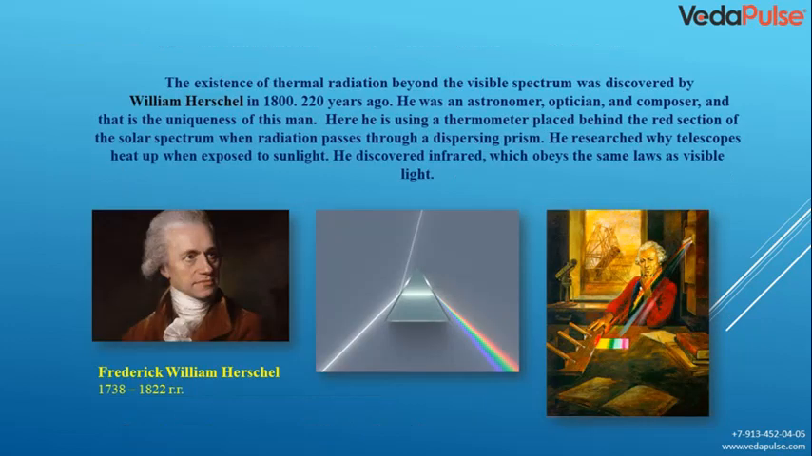The existence of thermal radiation beyond the visible spectrum was discovered by William Herschel in 1800, 220 years ago. The uniqueness of this man was that he was an astronomer, optician, and composer. Here is his portrait. And here, he is using a thermometer placed behind the red section of the solar spectrum, when radiation passes through a dispersing prism. He researched why telescopes heat up when exposed to sunlight. He actually discovered infrared, which obeys the same laws as visible light.